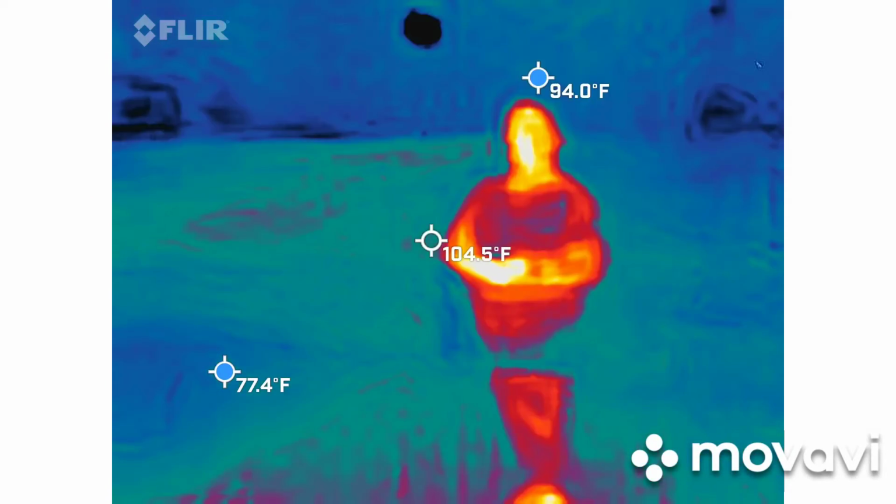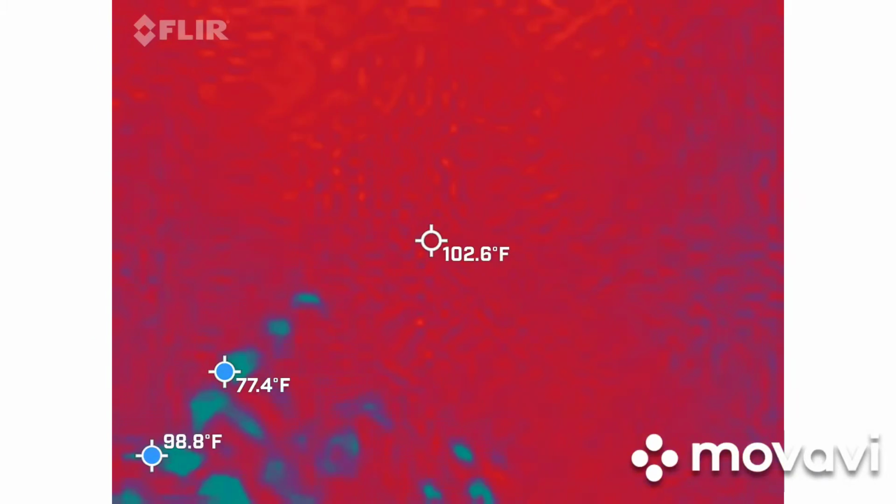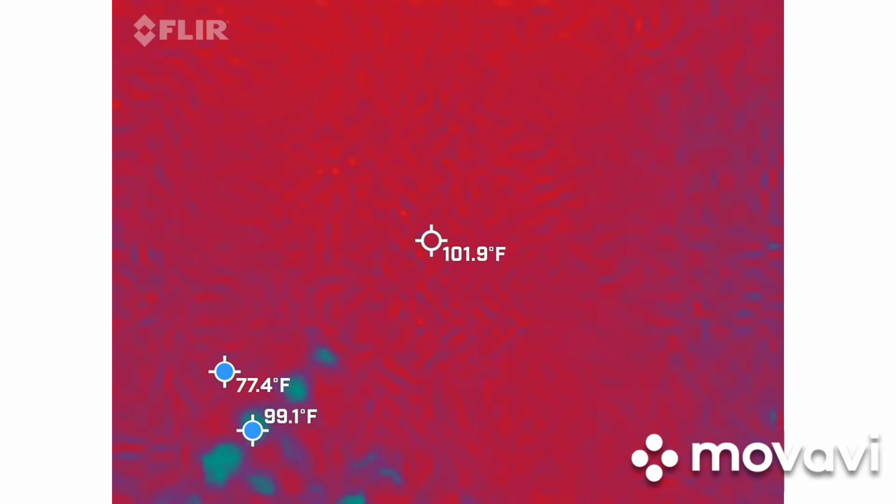We're going to start with thermal imaging. Go ahead and point your camera at the wall for me. So notice how it bleeds out. My hand's going to come into view, and the wall should turn blue. So that's why you want to keep that skin tone in view.